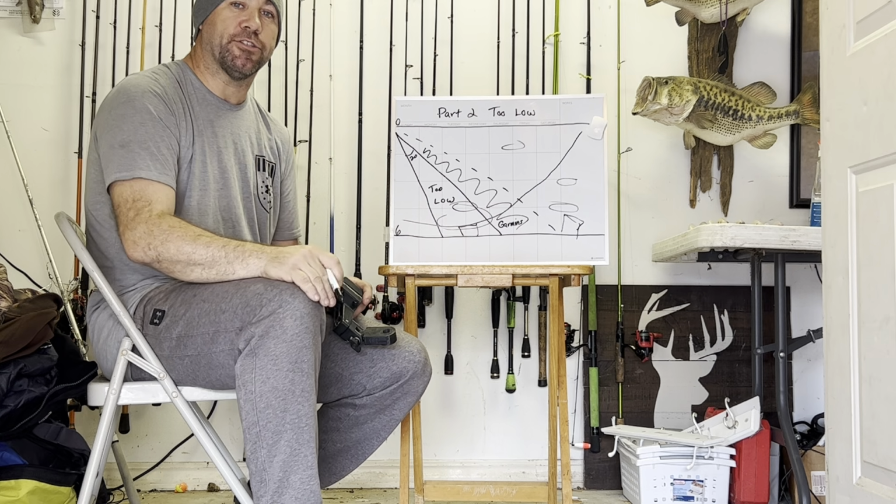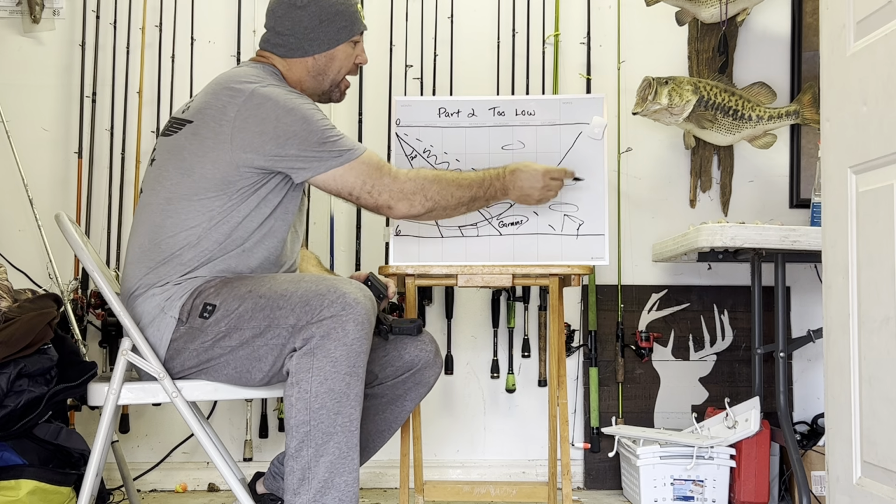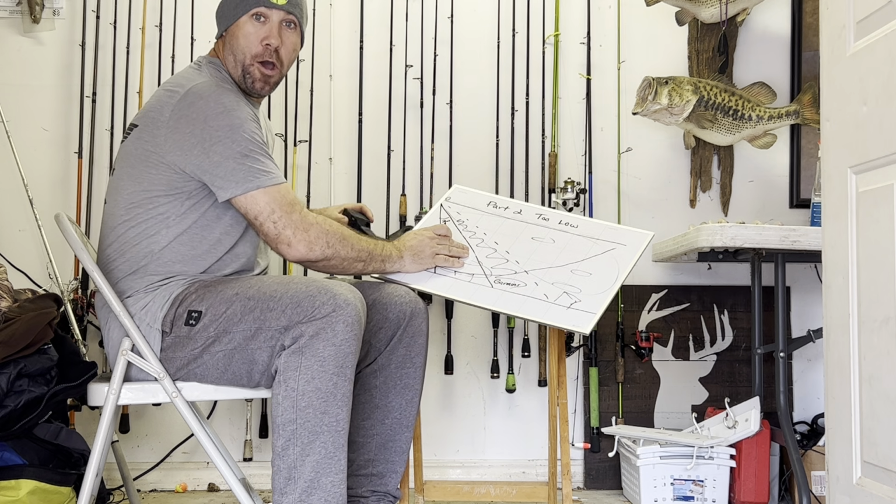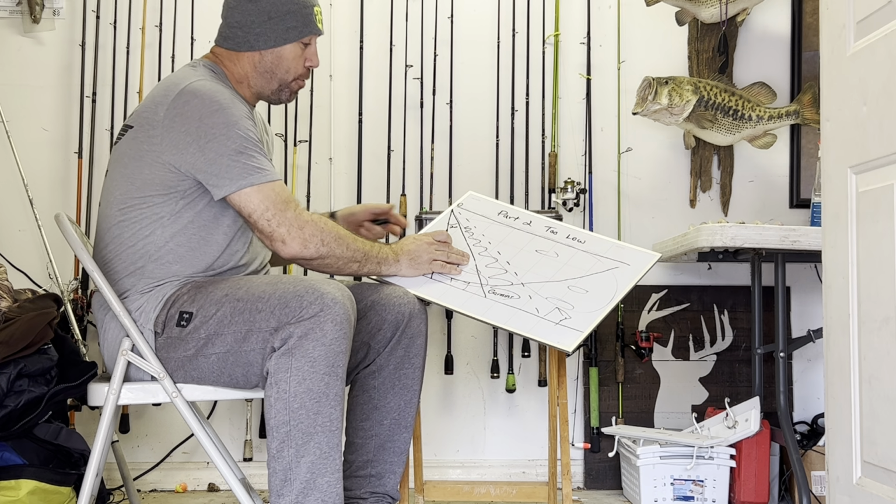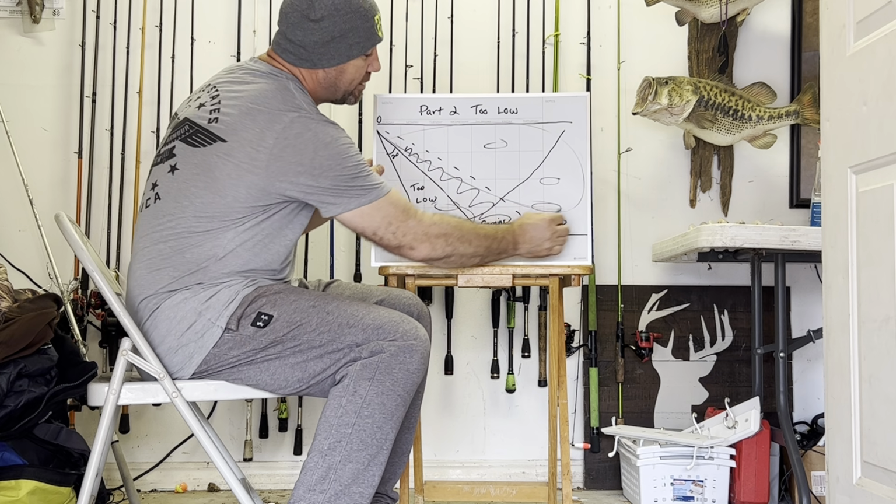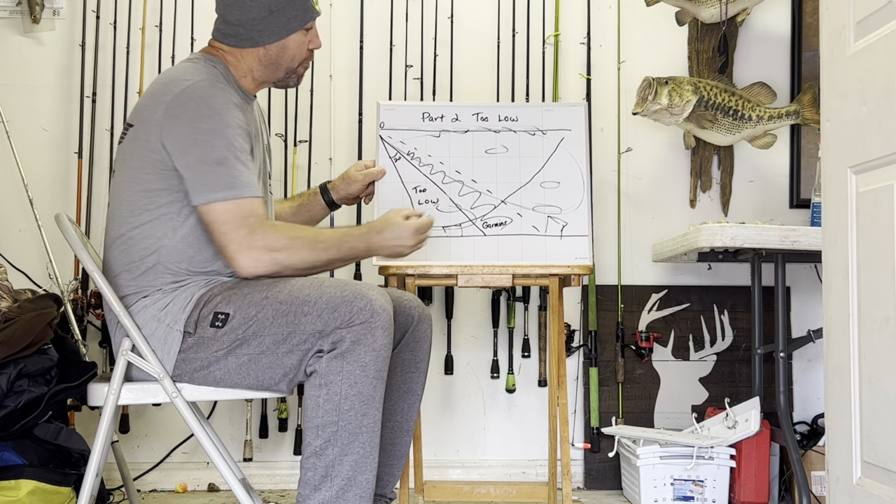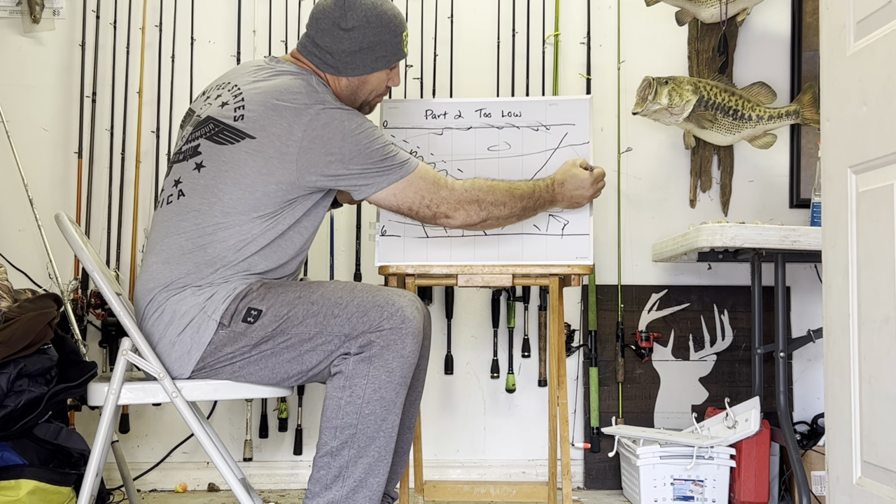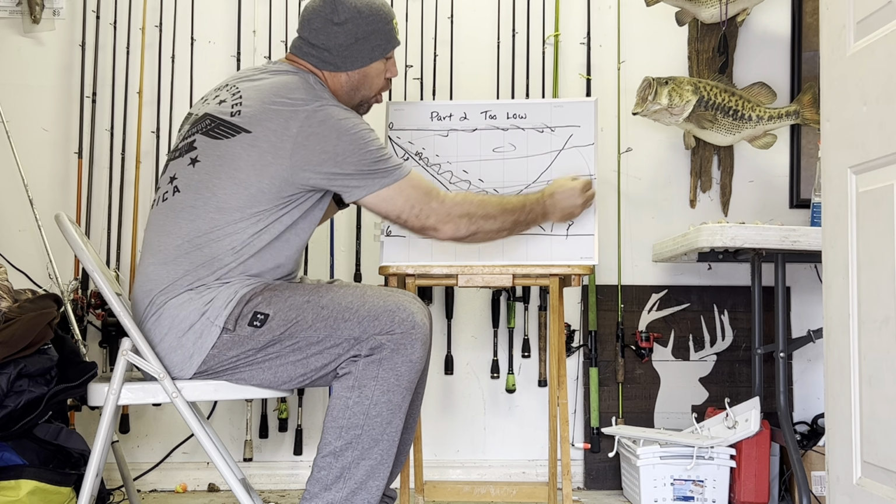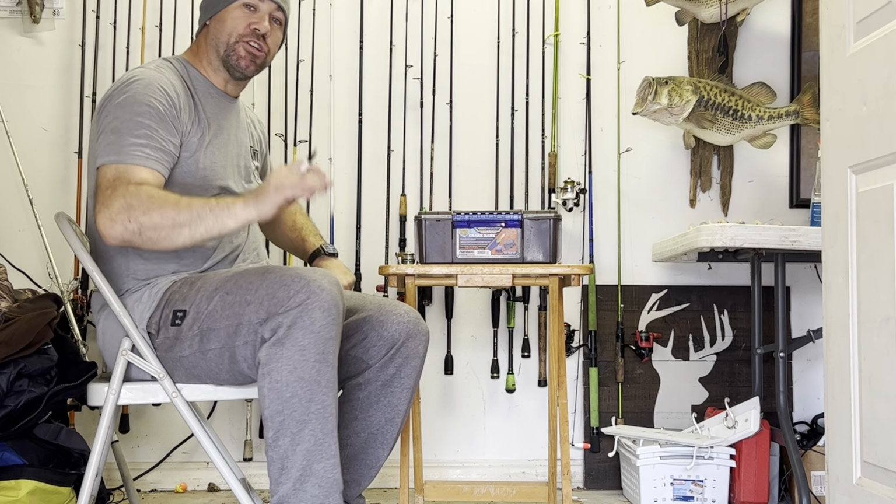So we want to make sure now, in part 3, I'm going to show you the proper angle for seeing all of this area. Whoa! And maybe I won't throw the board down, but I'm going to show you the proper angle for seeing all of this area. That way you can throw buzz baits, top waters, whatever, spinner baits, crank baits, swim baits, glide baits, and cover all of this area. So that is what we're going to discuss in part 3.